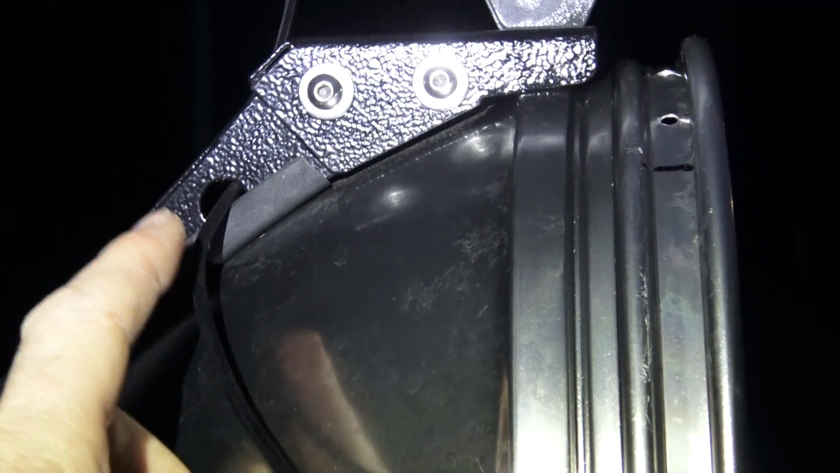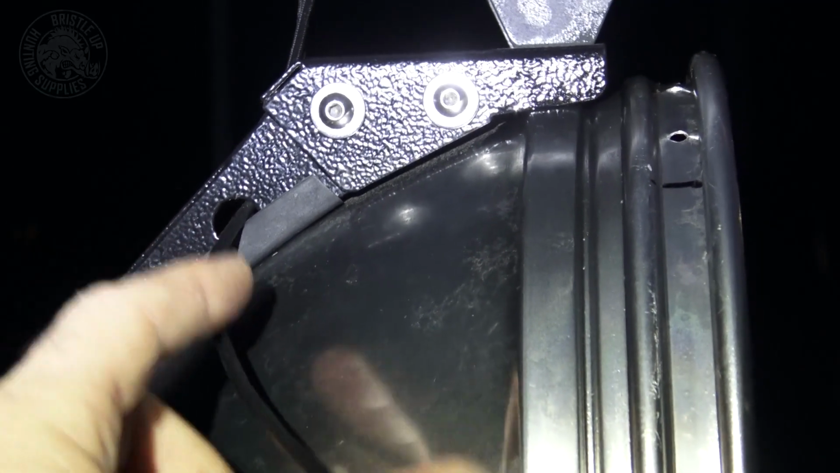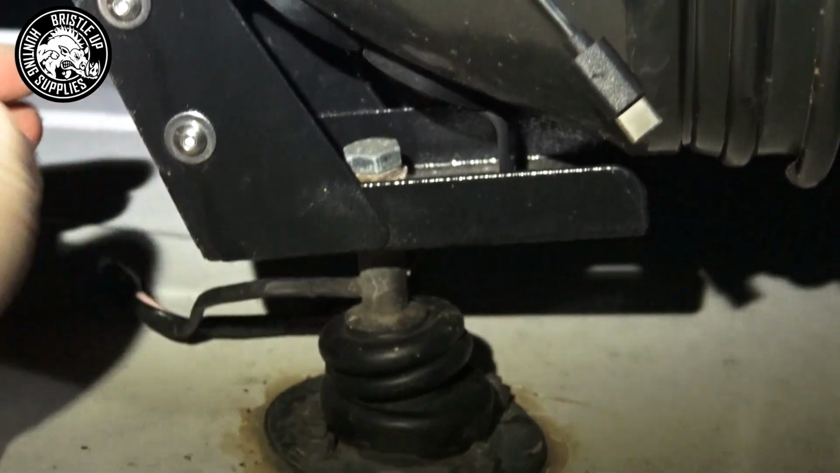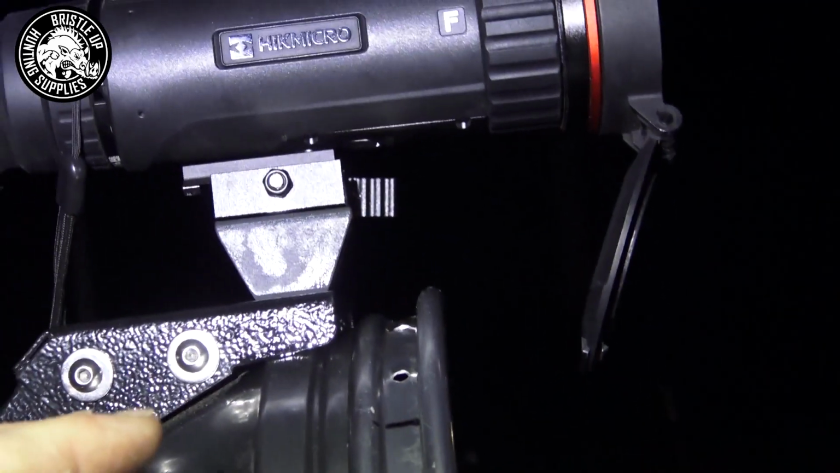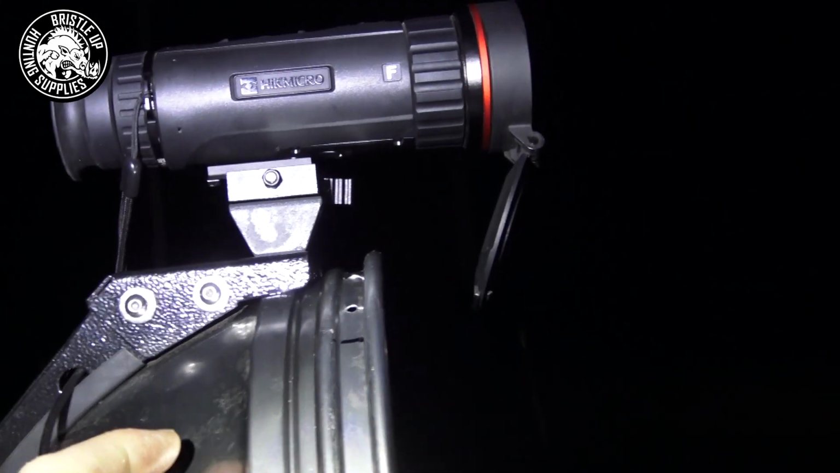And I do recommend running a new cable directly from your battery to it so that it powers the thermal all the time. If you just tap it into your spotlight power, then it's only going to power your thermal when your spotlight's turned on, which sort of defeats the purpose of having a thermal.